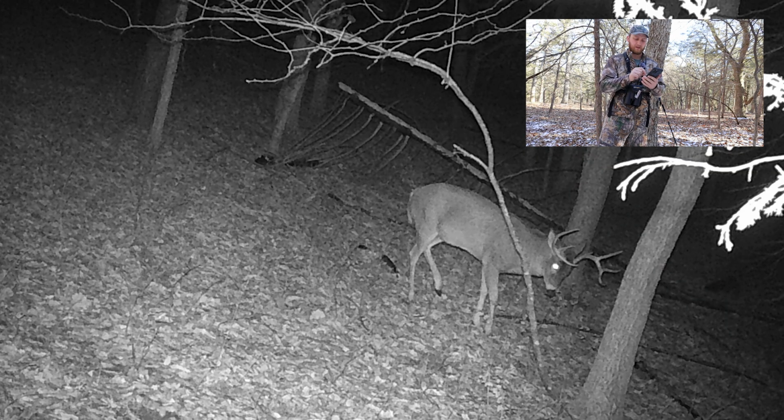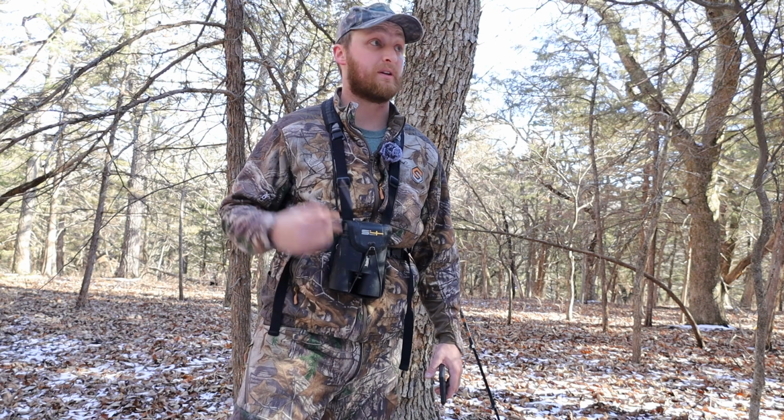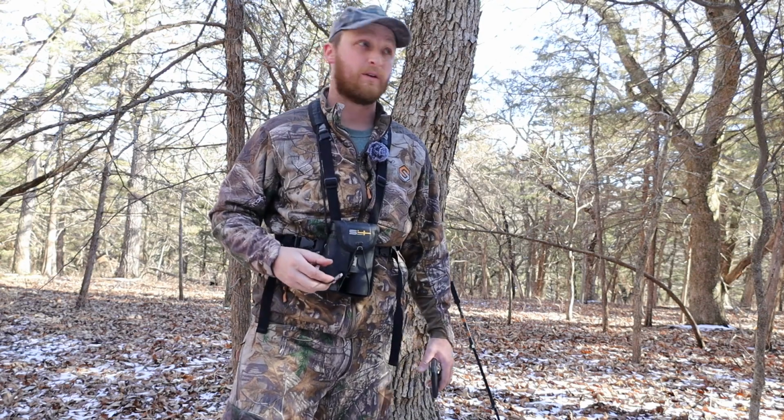Well, here's a stud of an 8 point on November 20th. Look at that body, real heavy body, thick neck. And this one had a lot of deer movement, a lot of good buck movement. I'm definitely curious to keep an eye on a couple of those little bit younger bucks that have got some years to grow.